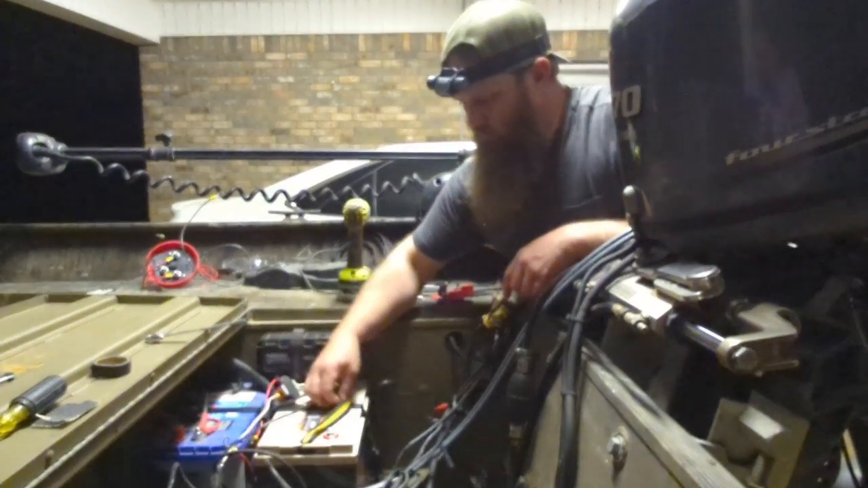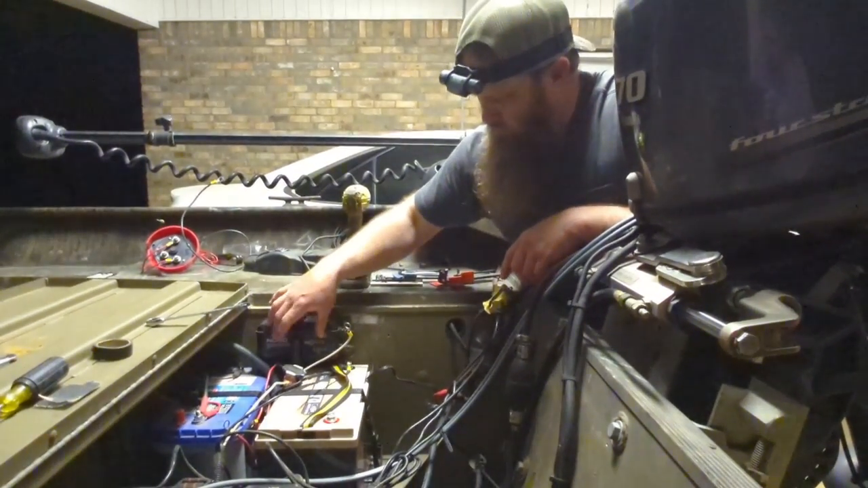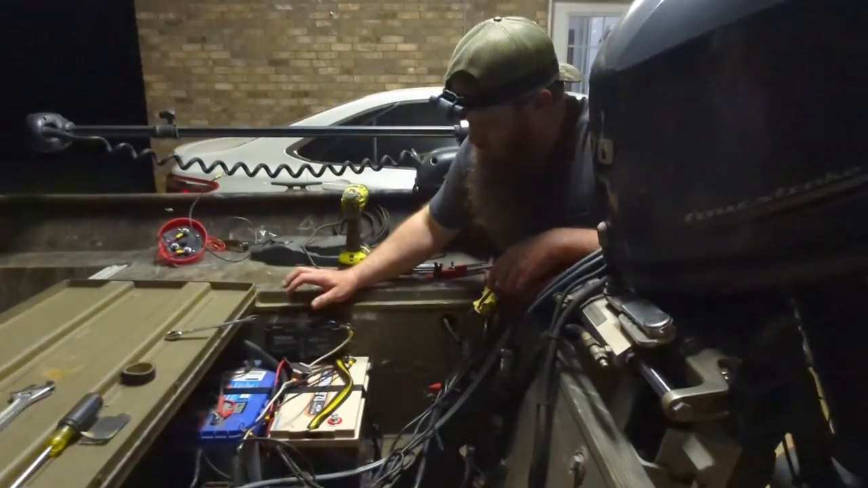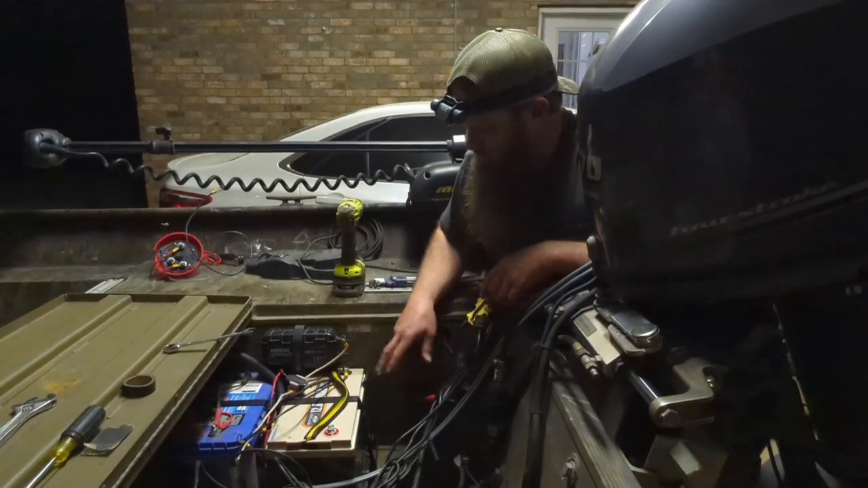Okay, so we got the Power Queen mounted in there a little bit ago, and I had to come back and remount my battery chargers. I moved my big one over on that side, my 3-bank. I'm gonna put my 1-bank right here. The door is still shut and everything.